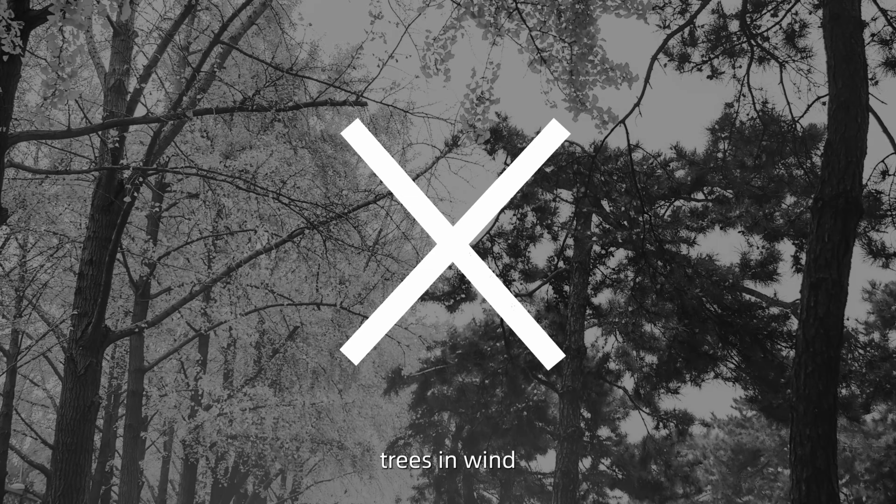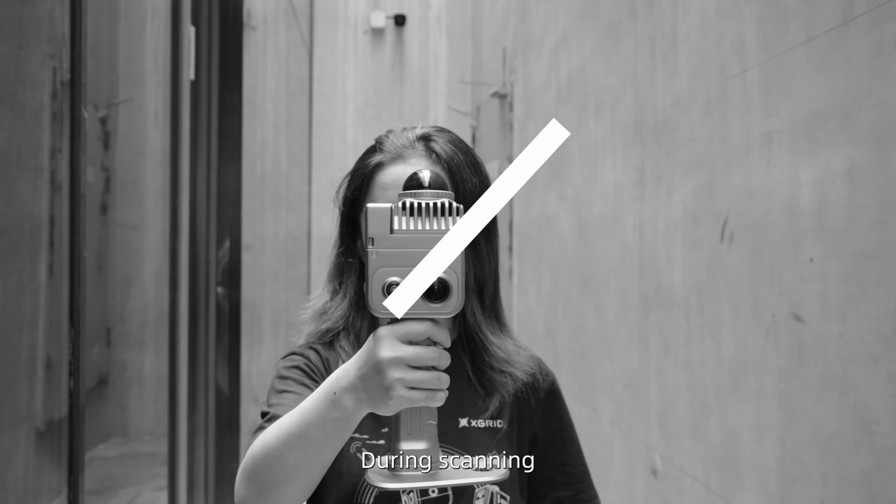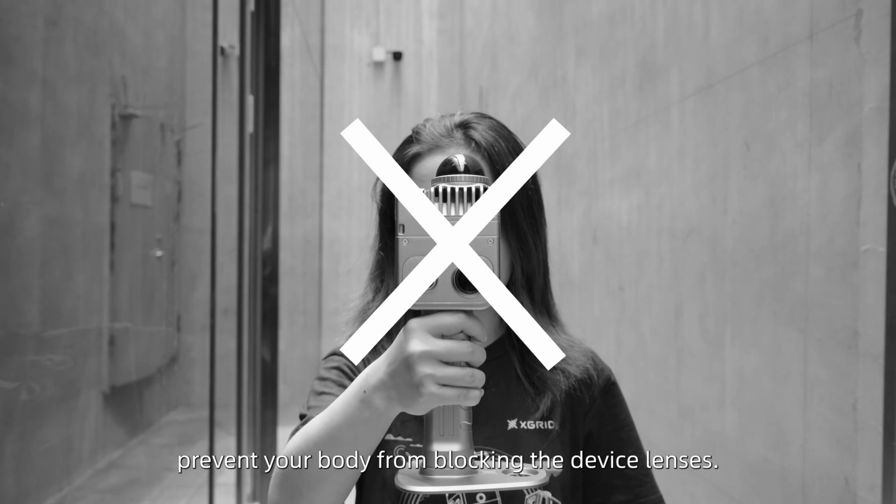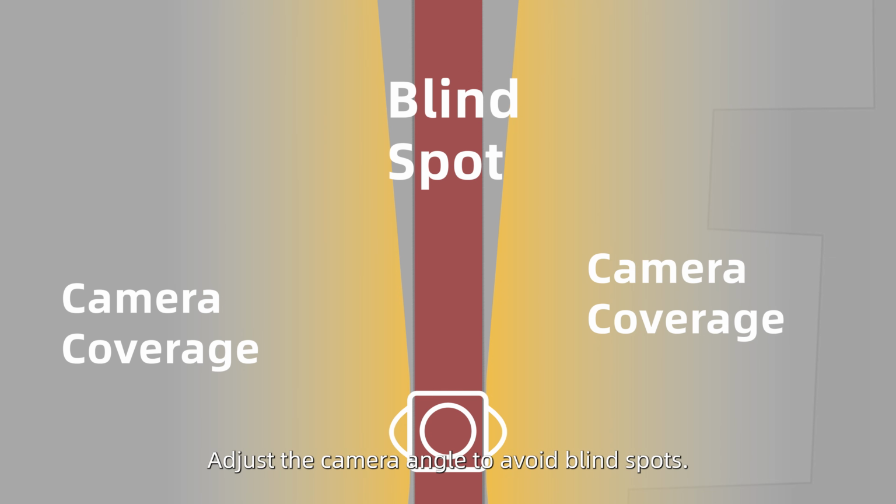Avoid areas with movement, outdoor screens, trees and wind, traffic, or crowds. Avoid having someone follow closely behind you while scanning. During scanning, prevent your body from blocking the device lenses. Adjust the camera angle to avoid blind spots.